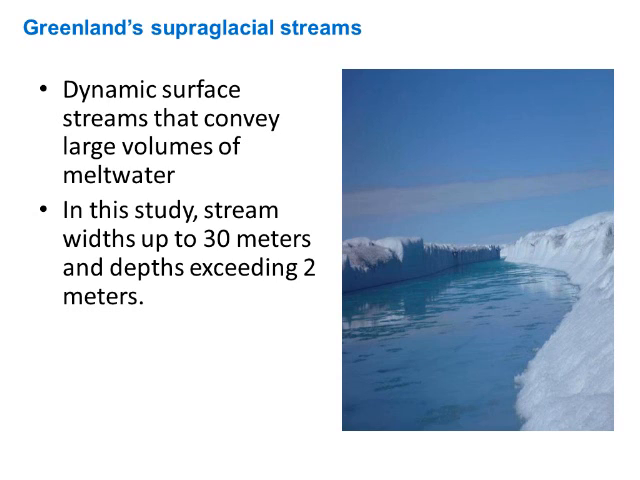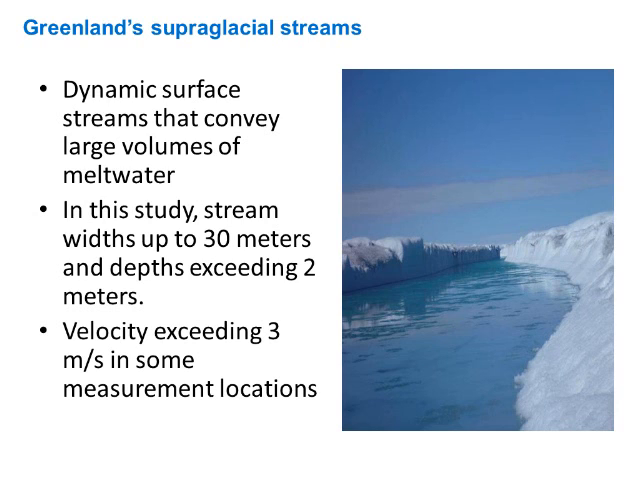In this particular study, there were streams of up to about 30 meters in width, and depths exceeding 2 meters were also measured. In some of the locations, the velocity was slow, but in others it was fairly fast, in some examples exceeding about 3 meters per second, which is about 10 feet per second. So again, very challenging conditions to be measured with an acoustic system.